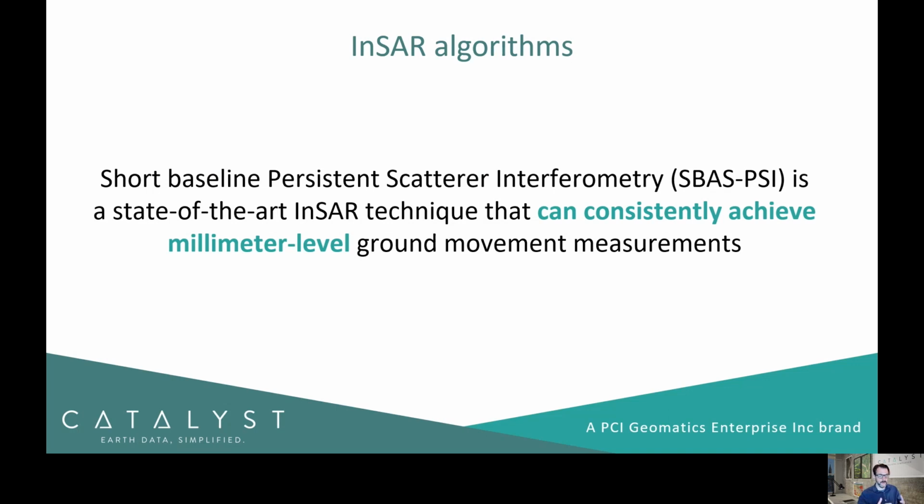Radar is very sensitive to moisture, it's very sensitive to changes on the ground. And so if we don't have perfect conditions, arid conditions, which is not the case in the majority of the world, then we can apply this technique to ensure that we get consistent measurement where we can using SBAS PSI.